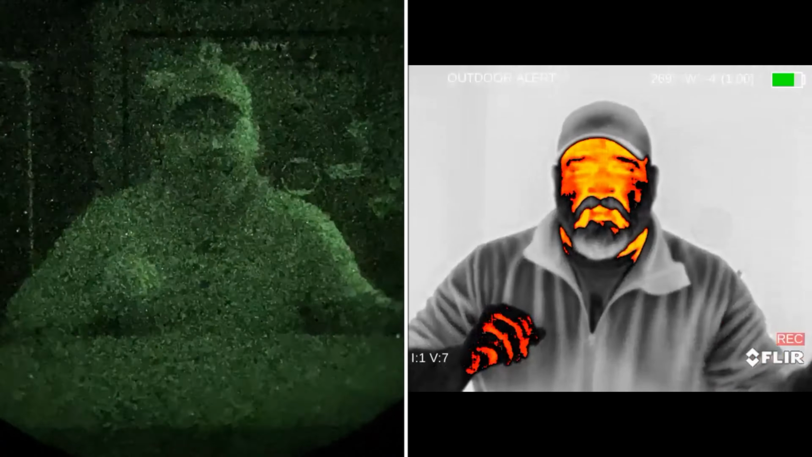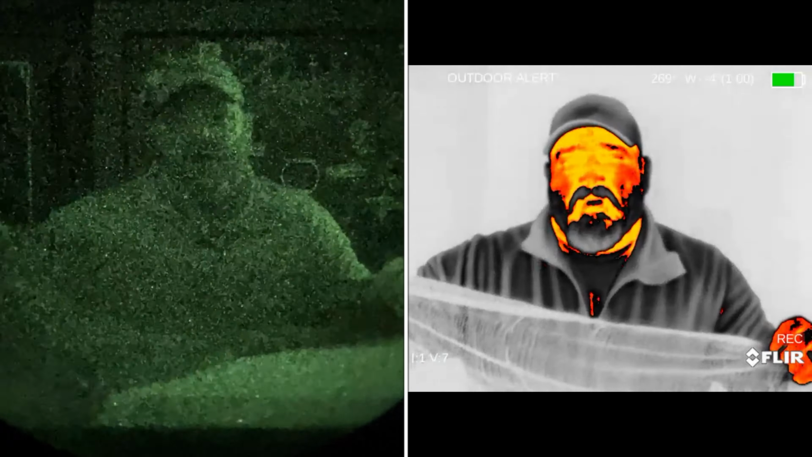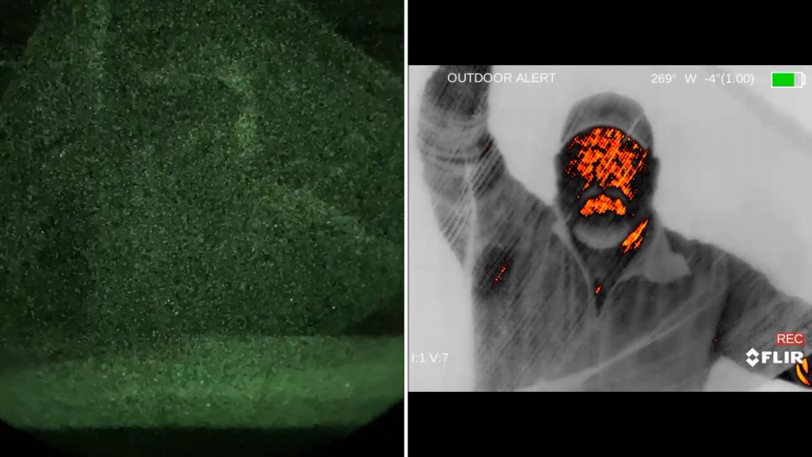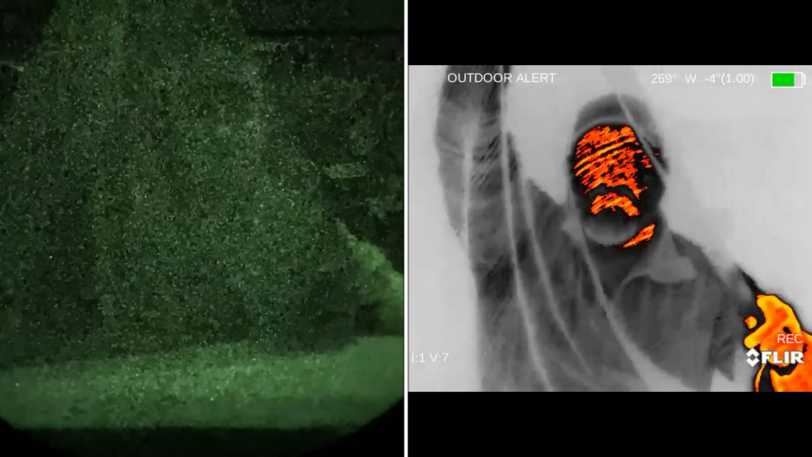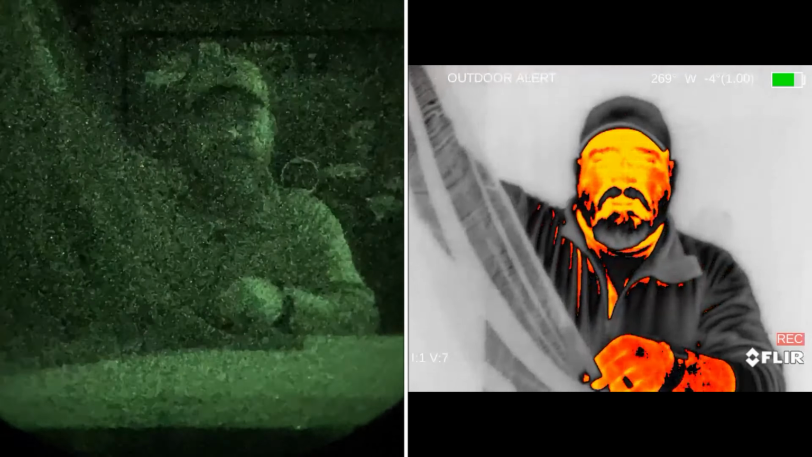So the same demonstration that I was doing earlier using that sniper veil, image intensifier, it would appear I disappear. Thermal is still able to detect.